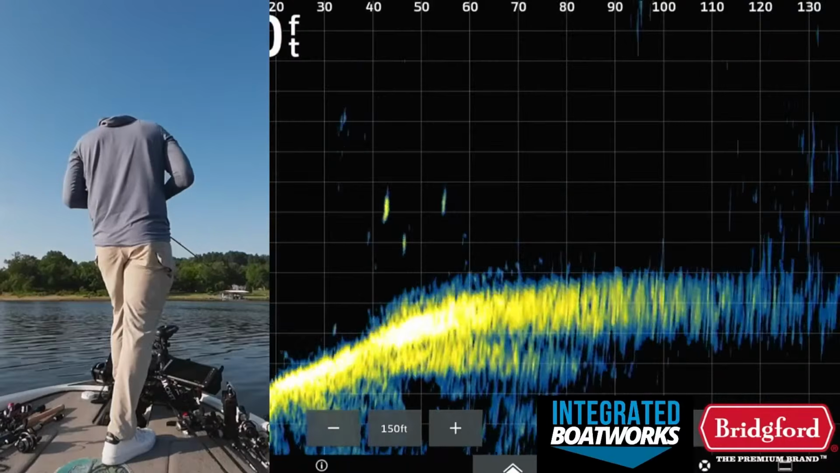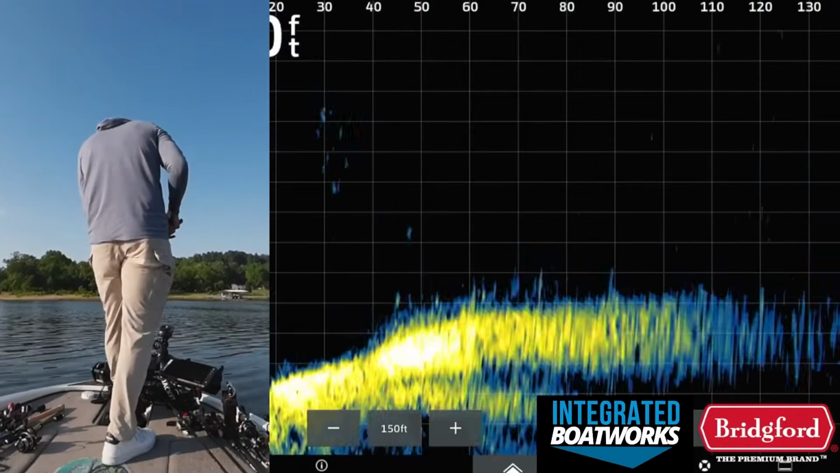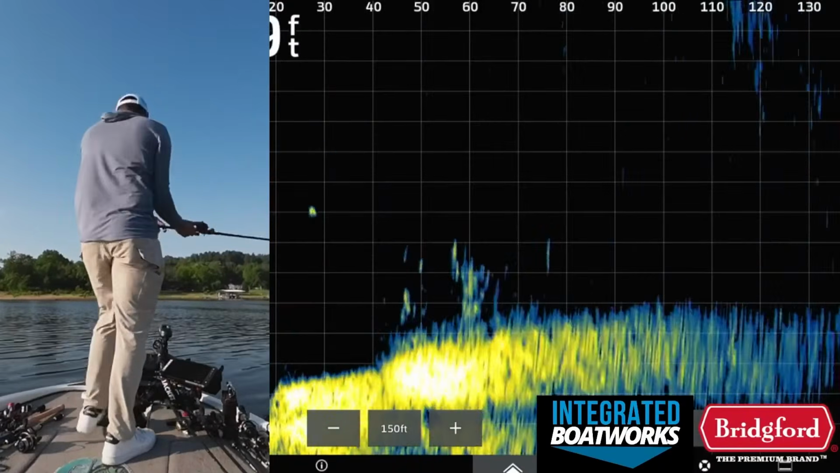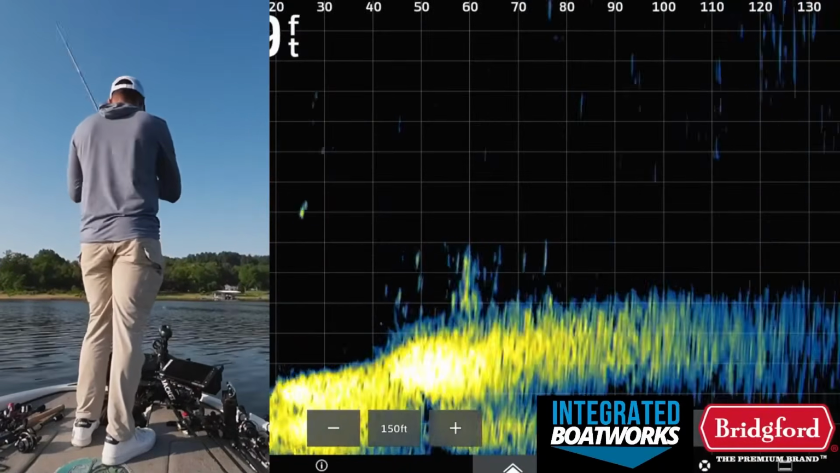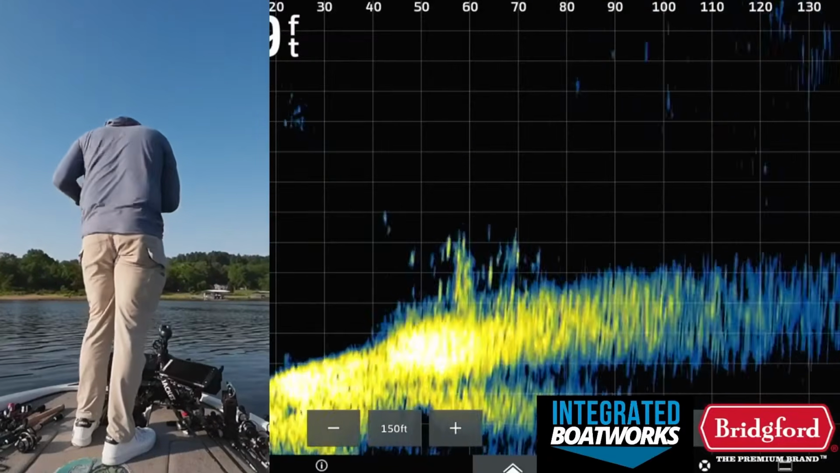Looks like there's some fish down there though. More casts with the big swim bait. I'll cast a jig down there too, just to see.